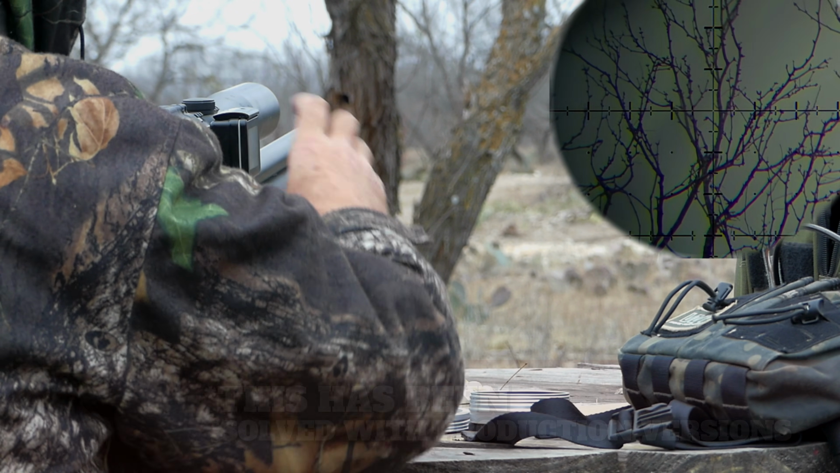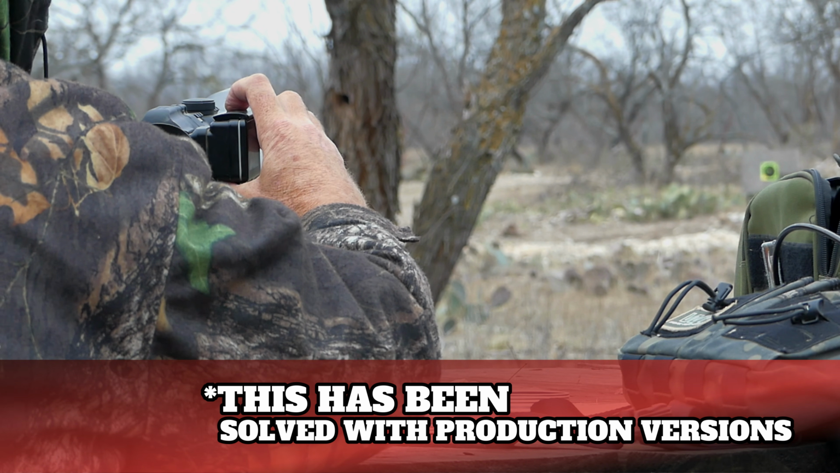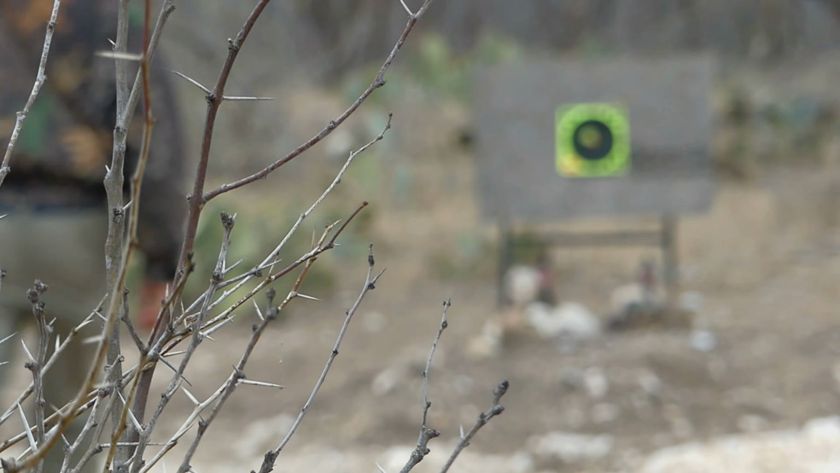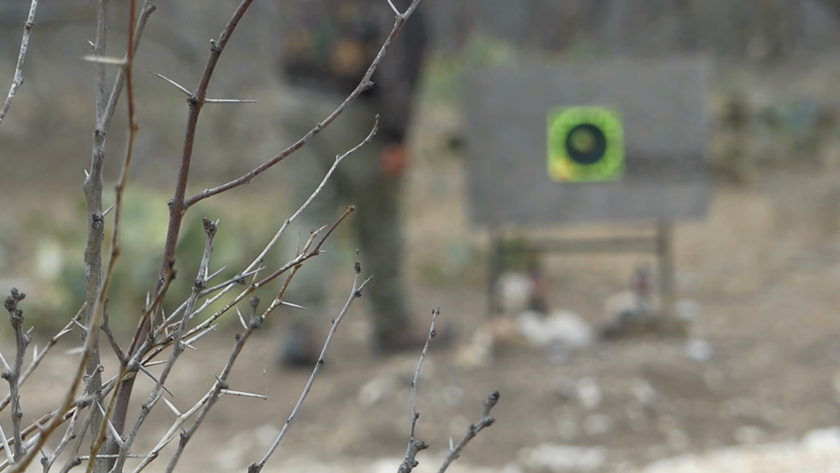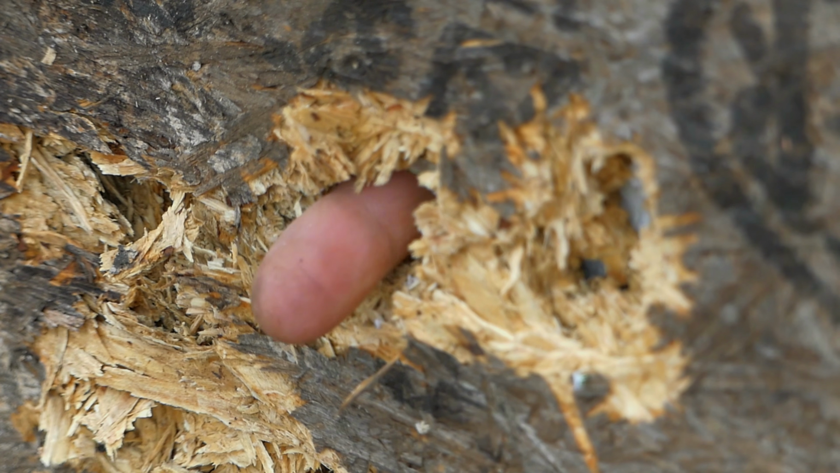When you shoot this gun, you can hear the 80cc plenum refilling, and Daystate claims it can produce up to 135 foot-pounds in 30 caliber. And this is using a balanced valve with a titanium valve stem, and I think that's really how this gun produces that kind of power.